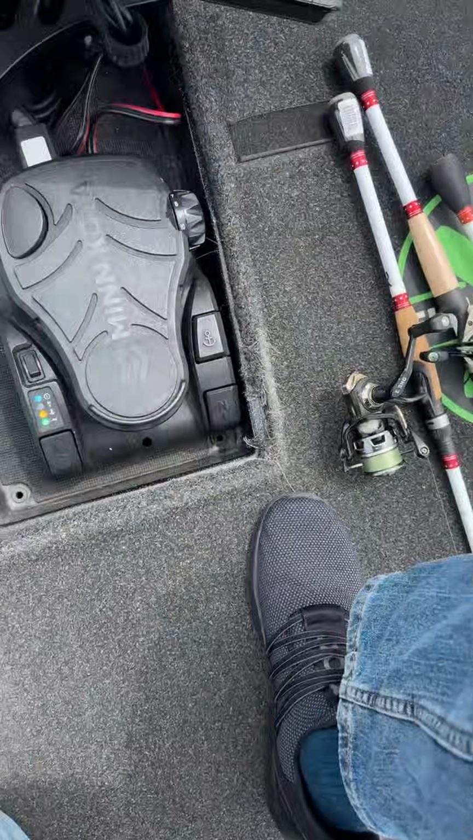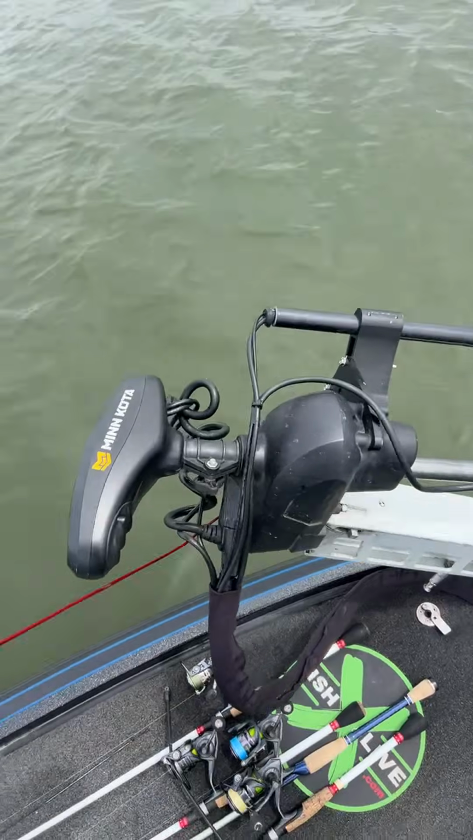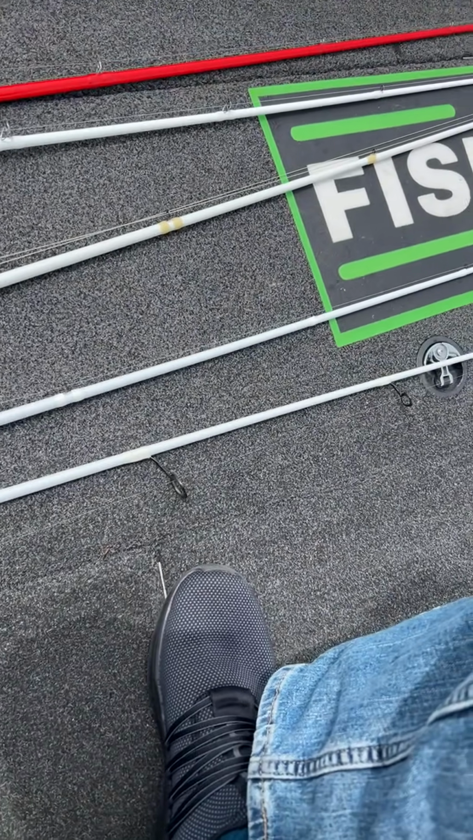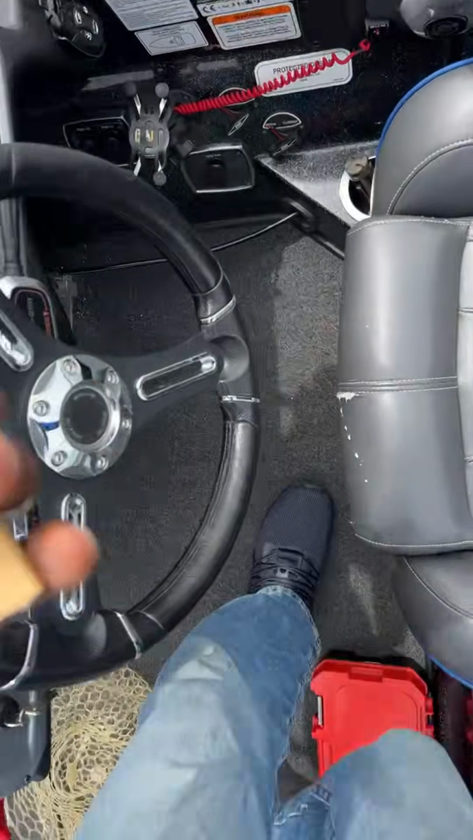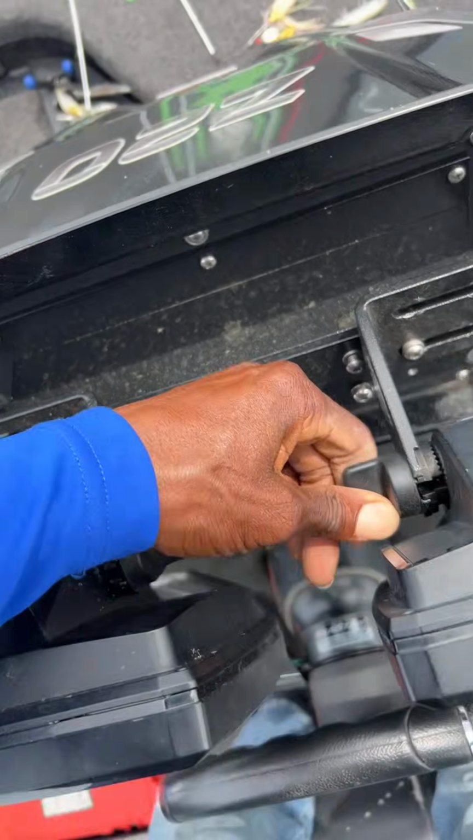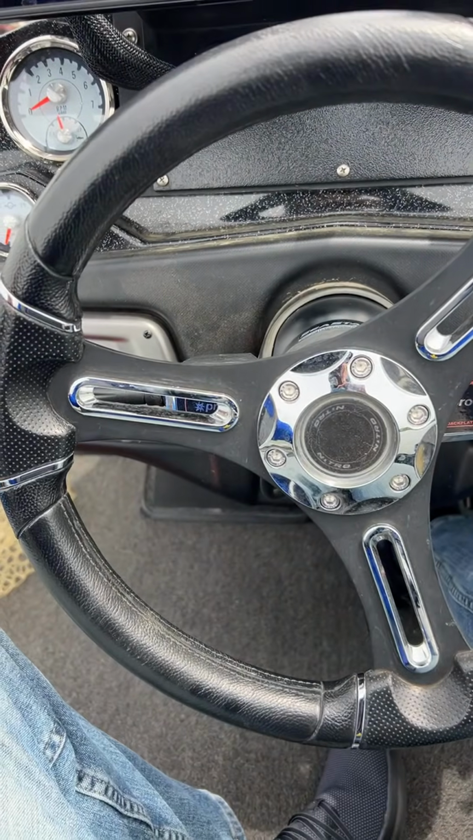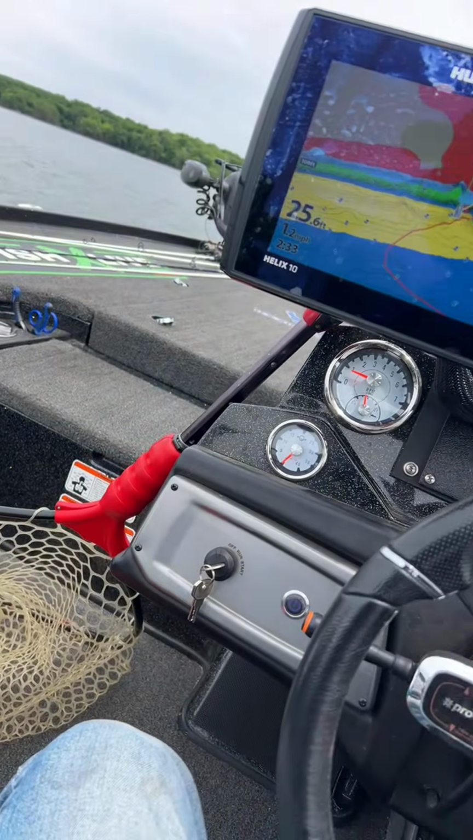All right, Frisco. So how many fish did you see me catch on this one little offshore spot? All right, on to the next spot.